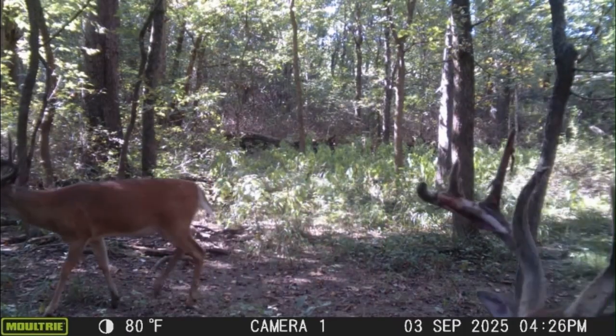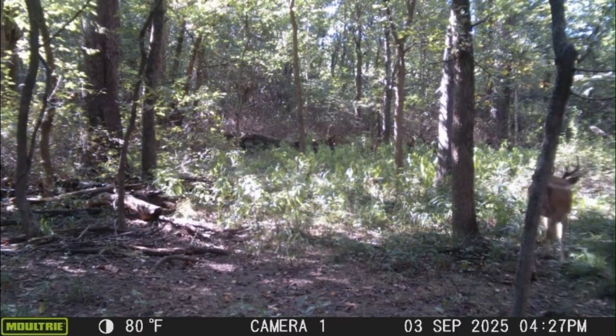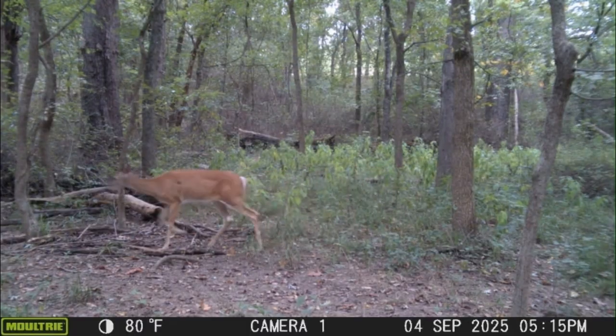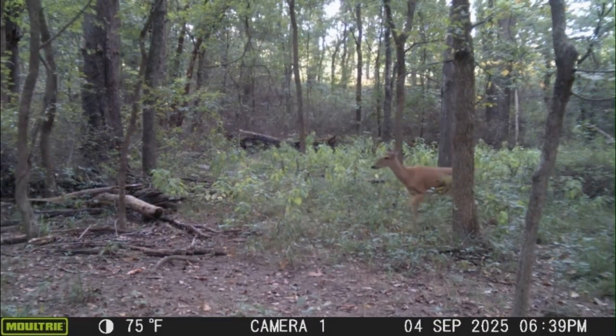Because just on the other side of the safety zone up the river bottom, I have another trail camera, and there might be 2 or 3 daylight pictures on there from deer coming down the creek and going into the safety zone. So the majority of the stuff we see coming from the right, I think, are crossing the creek from the public hunting area on the other side to get into the safety zone.